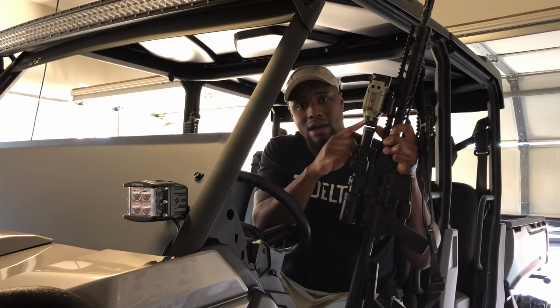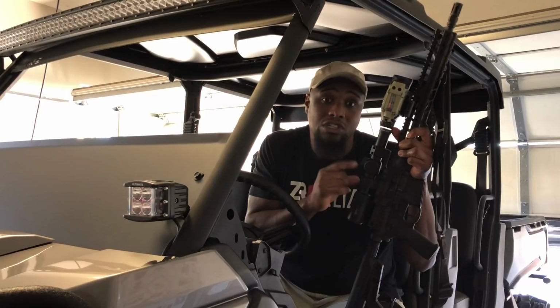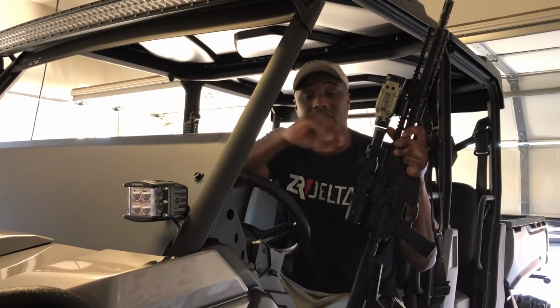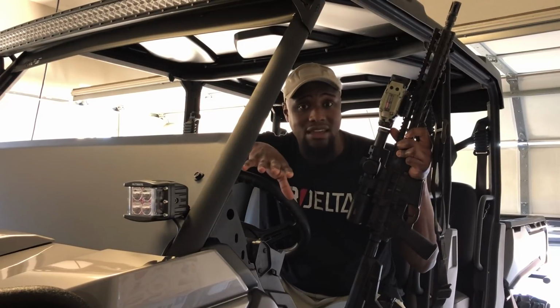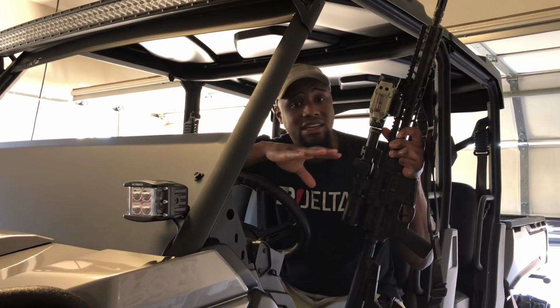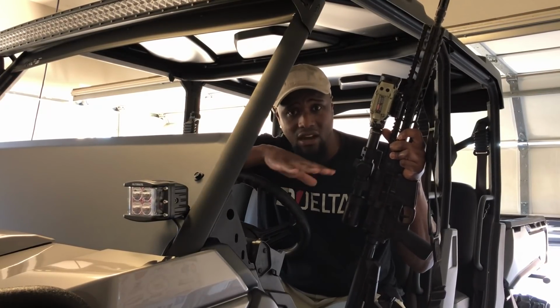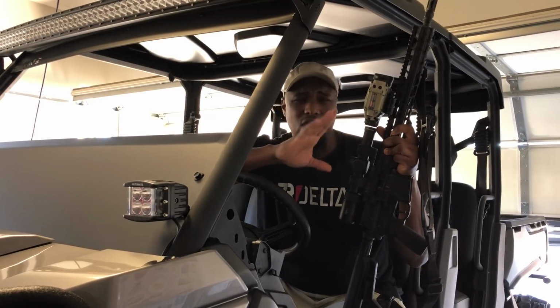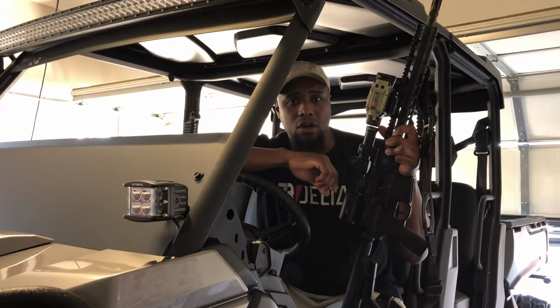And when you have this thermal mounted in front, basically what you see during the daytime at 1 power is exactly what you're looking at through this thermal. It's not pixelated, it's extremely clear, and again, your point of impact doesn't shift at all. So I know the rifle's ready to go. Every once in a while, I'll go ahead and calibrate the thermal.